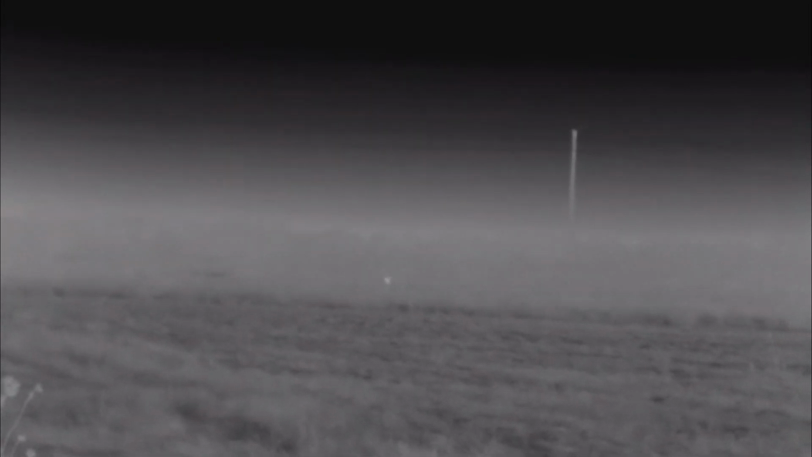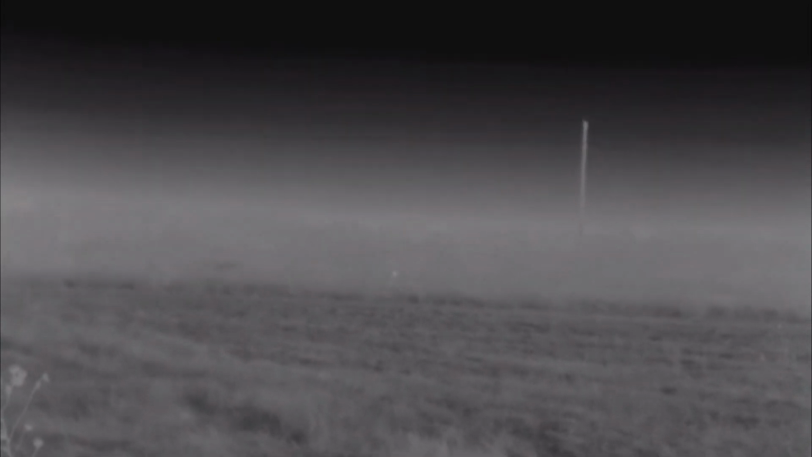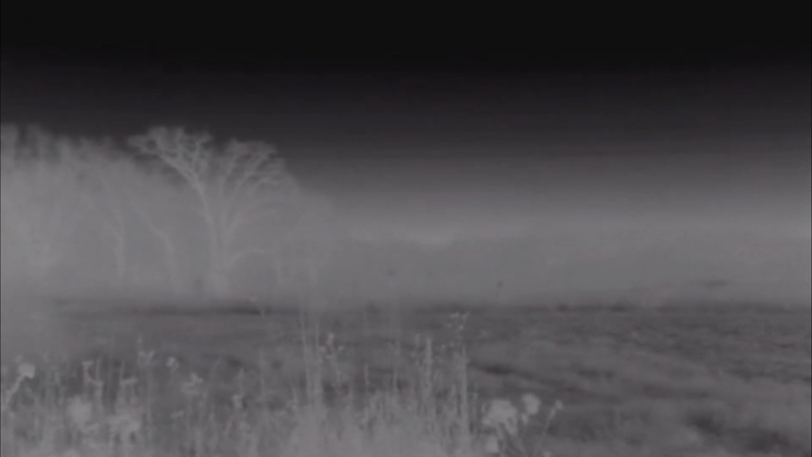They have to be seeing that truck. Oh, that one's coming. Come on, come on, come on. Right even with the truck.